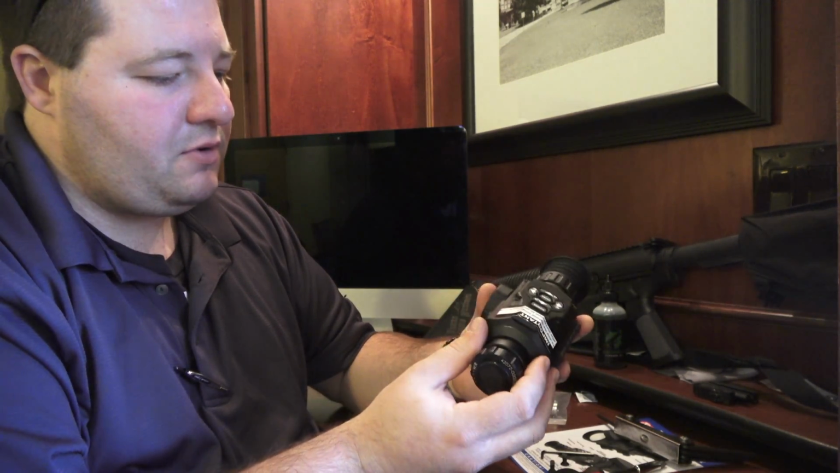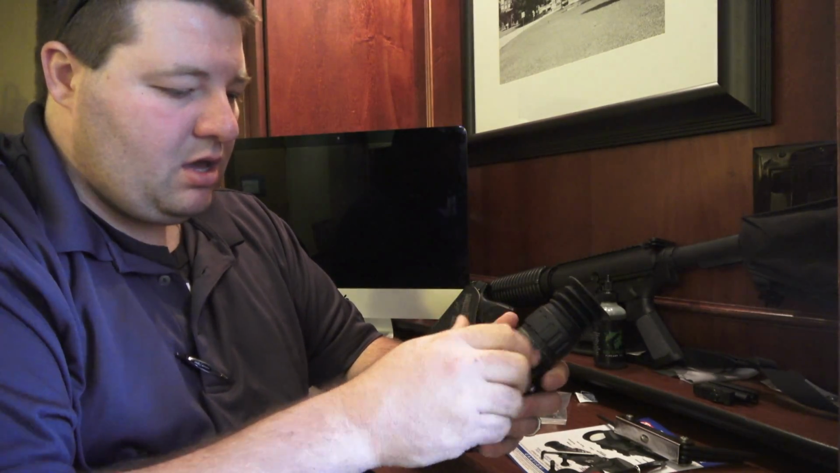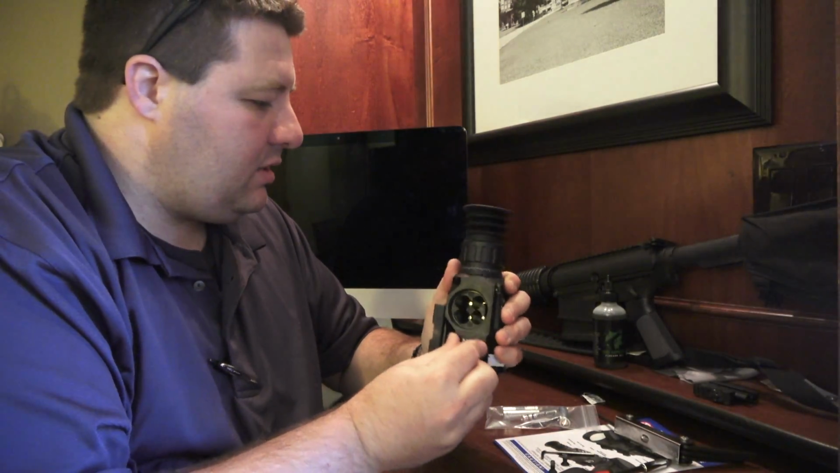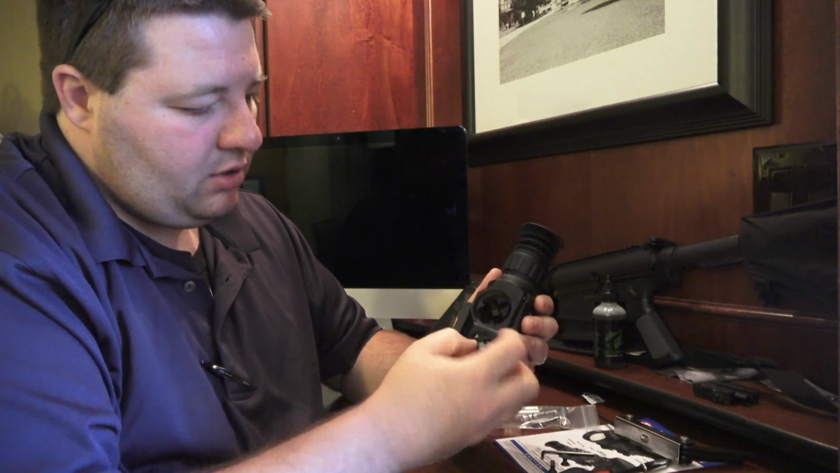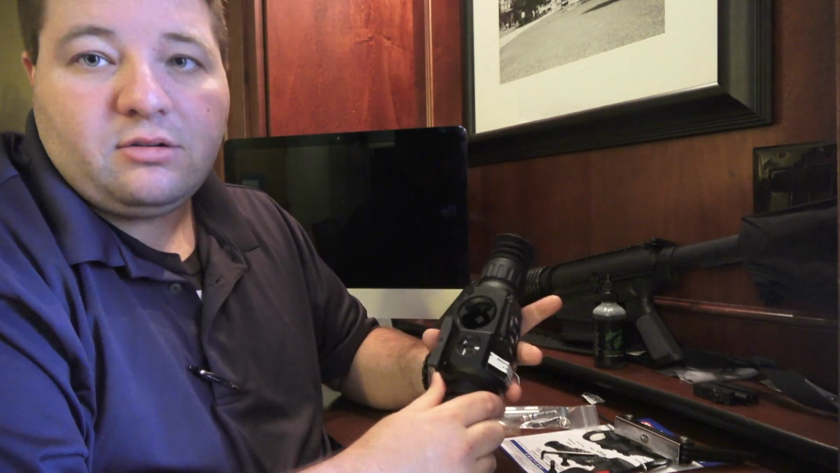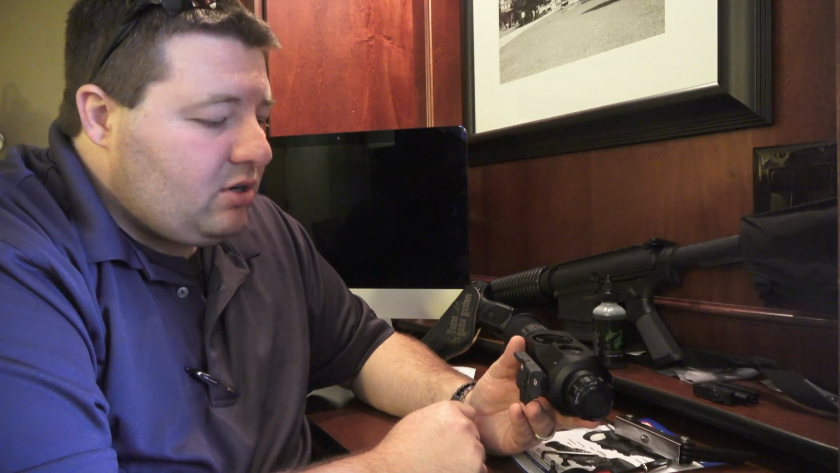The back focus, the front focus, the battery compartment, 4 AA batteries, which it comes with, and of course where you put your SD card, micro USB port, or the micro HDMI port, which we're going to use here in a few minutes to go over the internal features. So that's the external. Let's get set up and switch to the internal.